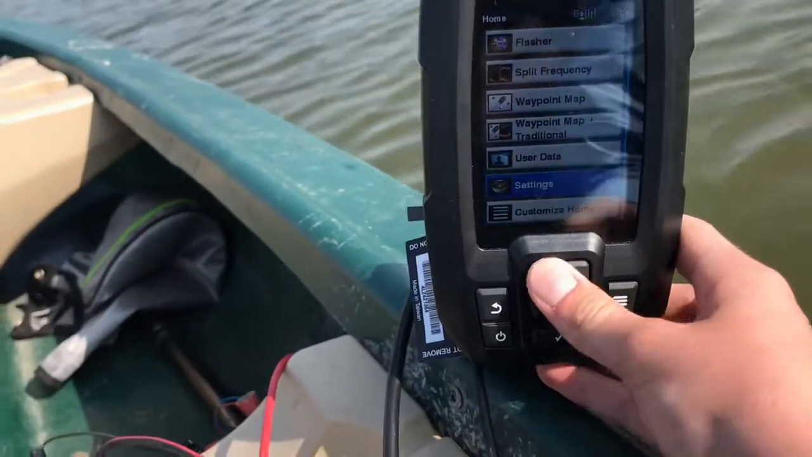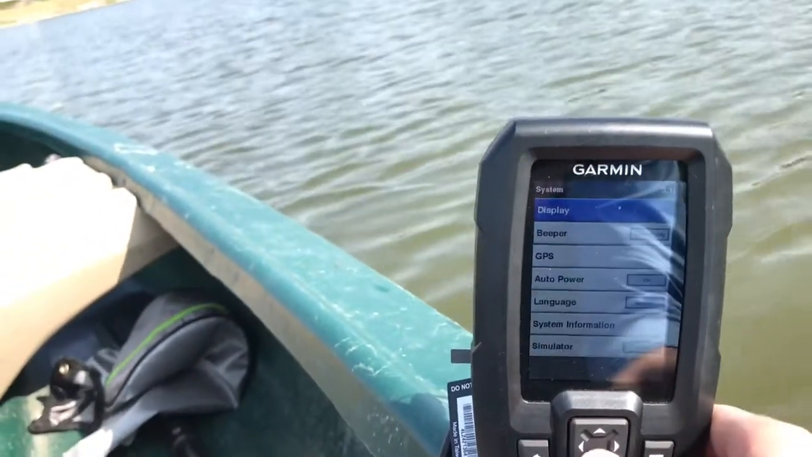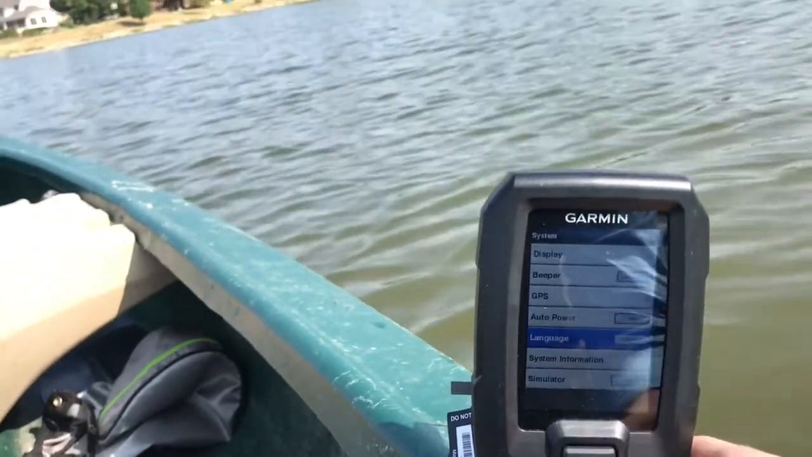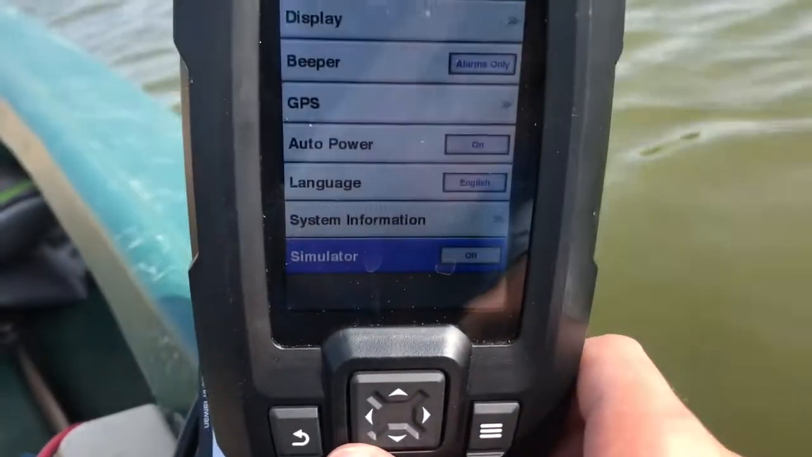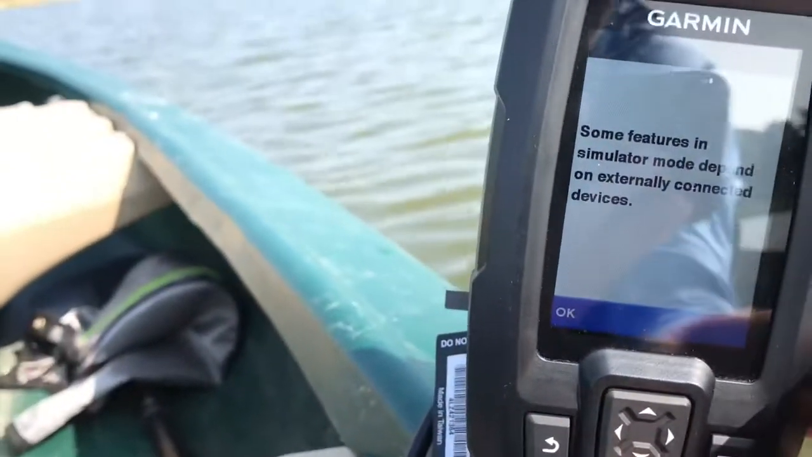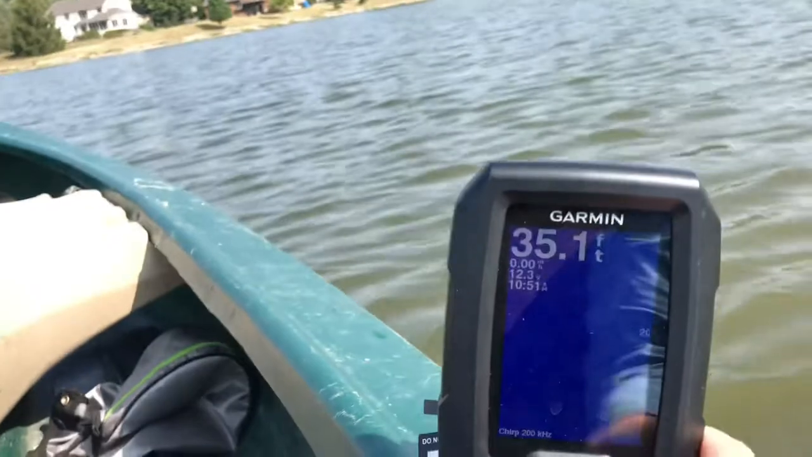And then in the settings, you can go to system, and then display, there's the colors, beeper, which is alarms, GPS, which is nice to use, auto power, language, system information, simulator. A simulator is cool because you can see what it would look like. Here, I'll turn it on for you guys to see. Then we can go up to the traditional, and we can see how it would look if we had a bunch of fish marked.